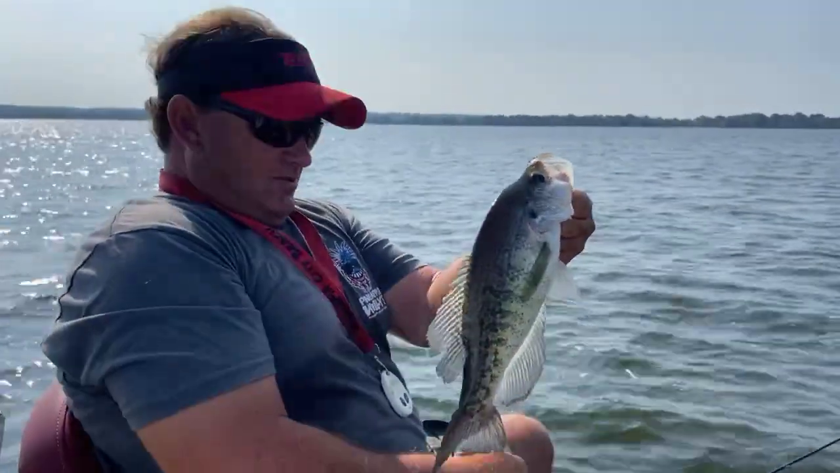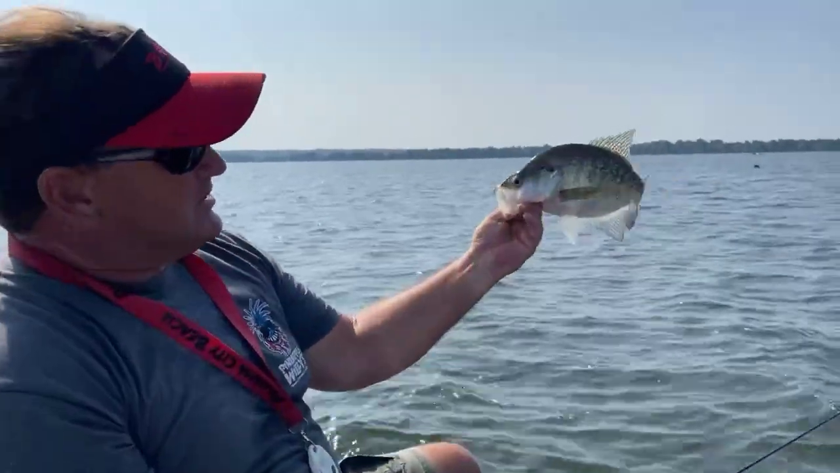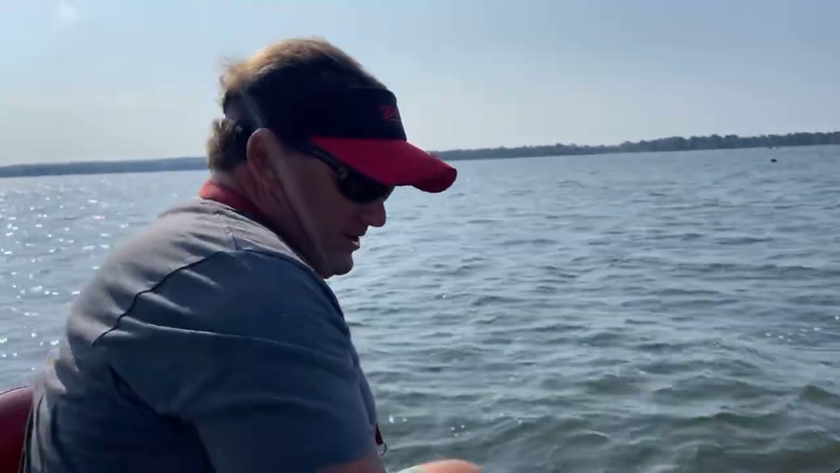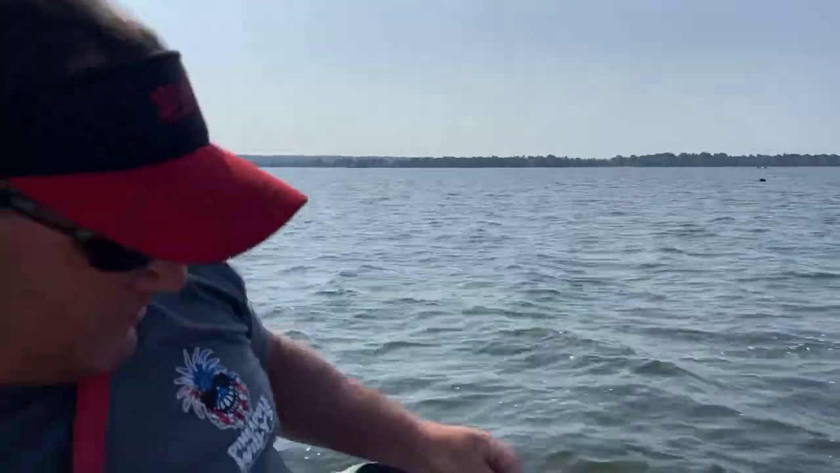Where are we at, Jeff? We're on Reelfoot Lake again. Here it is, almost the middle of August, still catching real healthy fish. I'd talk more, but I see another one just like him down there. We're going to get it and then we'll talk.